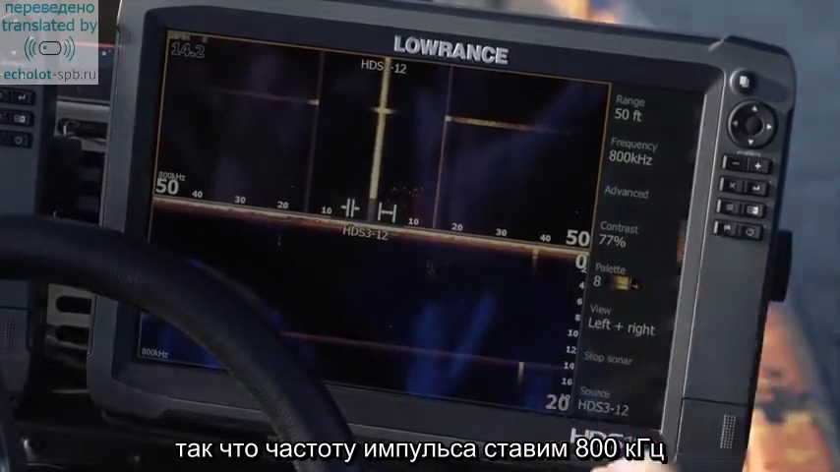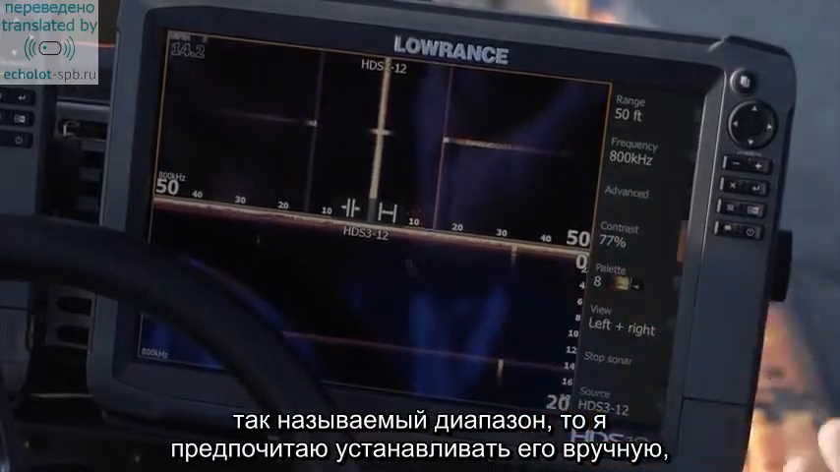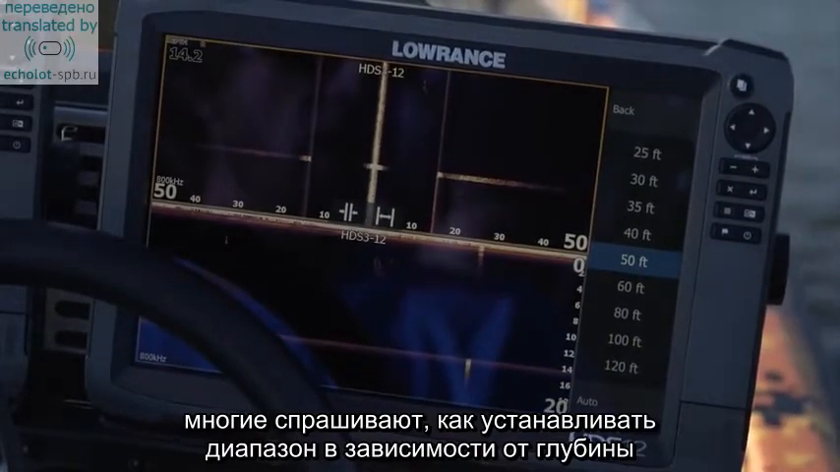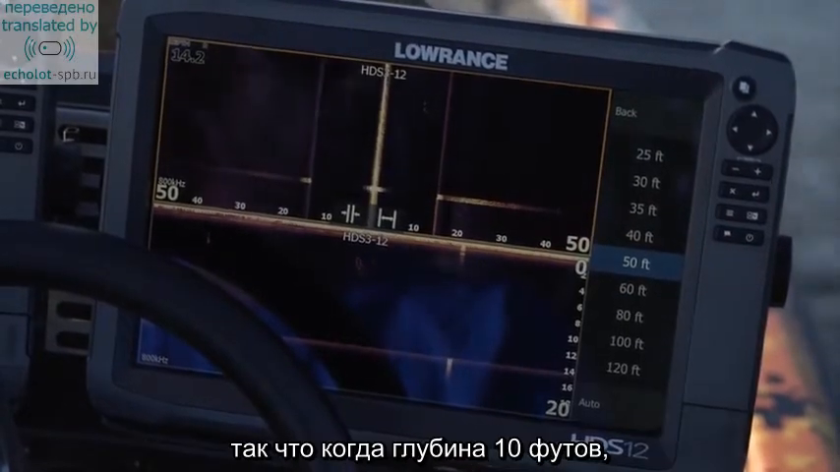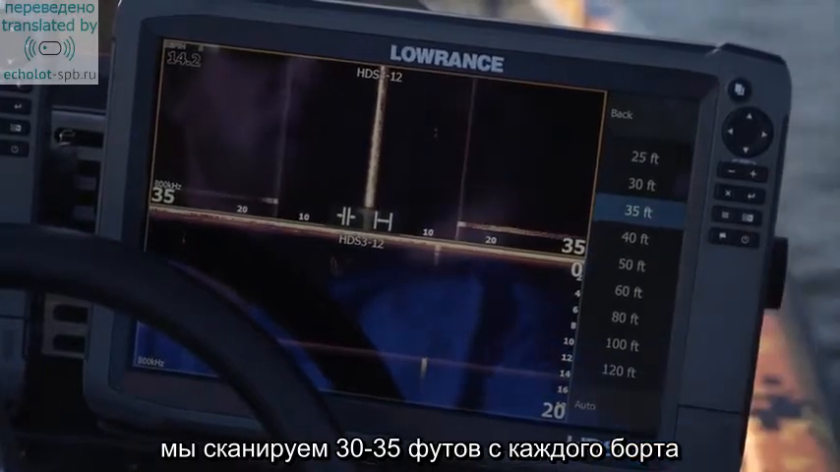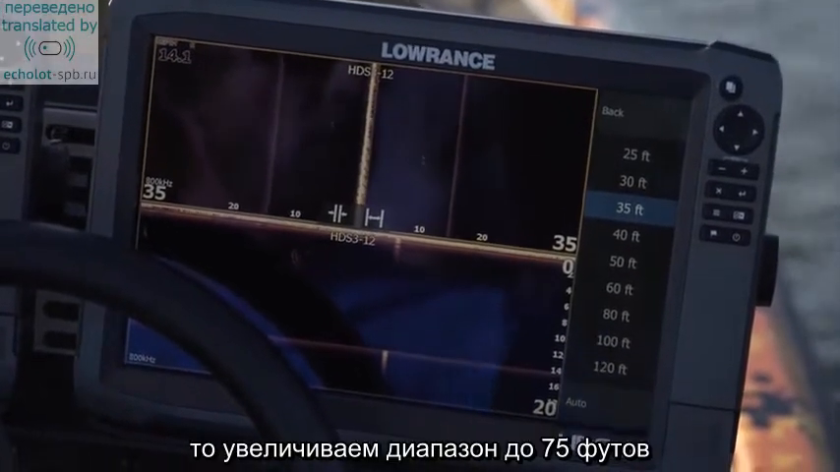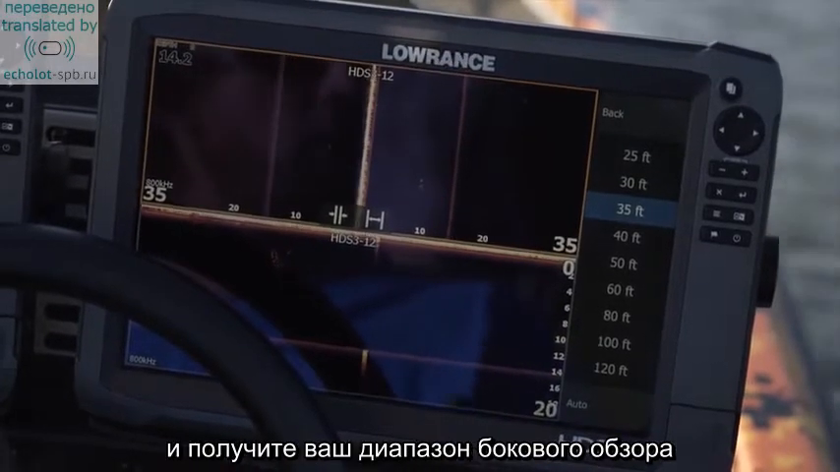As far as the range setting, I typically will set my range not on auto. I like to set the range myself. And a lot of people ask, you know, what depth or what range you want to set it on. Typically it's 3 times the depth that we're in. If I'm sitting in 10 foot of water, I want to be scanning roughly 30 to 35 feet to each side. If I'm in 25 feet of water, I'm able to set that out to 75 feet. So you want to multiply your depth by 3, and that's what's going to give you your side imaging range.